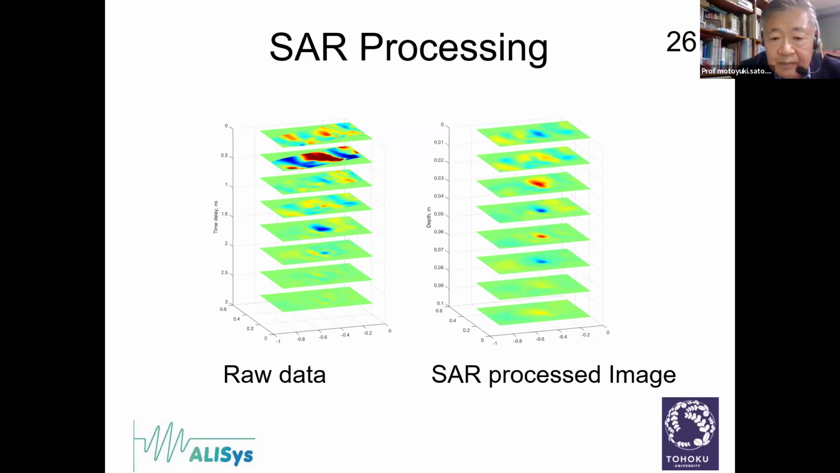We cannot see anything. But this data set was processed by using a synthetic aperture radar algorithm, and we can obtain the right figures. In the right figure, you can see the red and blue shape continuously appearing. That is a landmine. So we can find that the SAR processing can reconstruct the actual shape of the landmine.